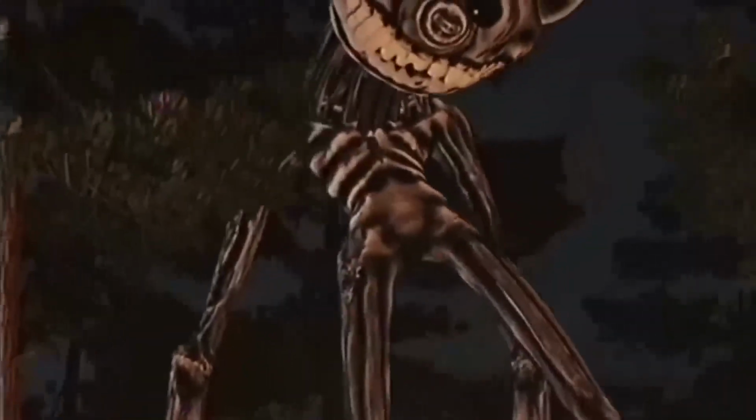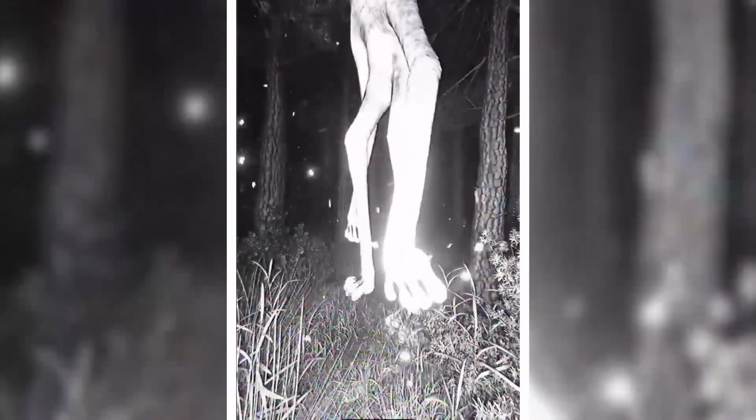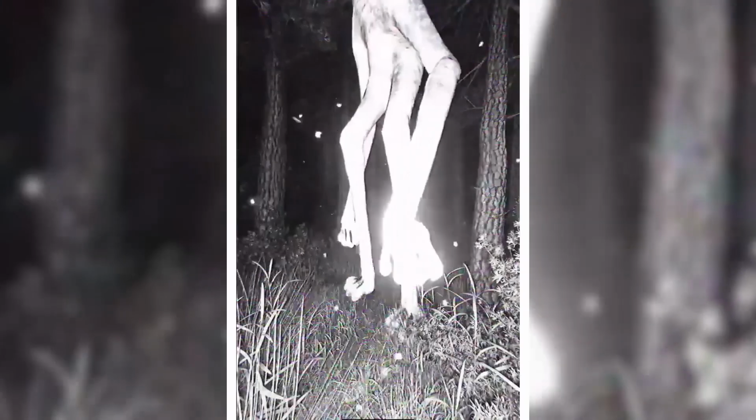The trail cam footage was a truly unforgettable and nerve-wracking experience that defied all logic and reason. The dark and foreboding forest, shrouded in mystery and fear, was suddenly disturbed by the appearance of a ghostly skeletal entity that floated ominously in midair. This ghostly figure was unlike anything anyone had ever seen before. Its very presence was enough to send shivers down the spine.